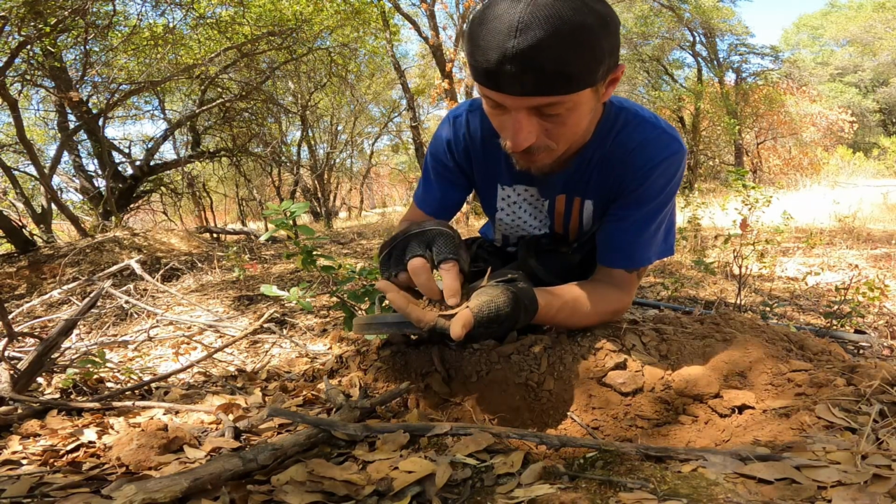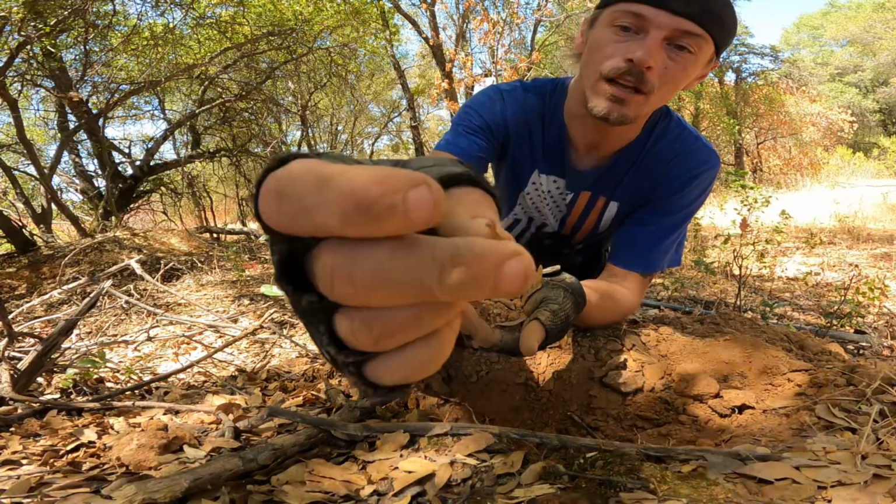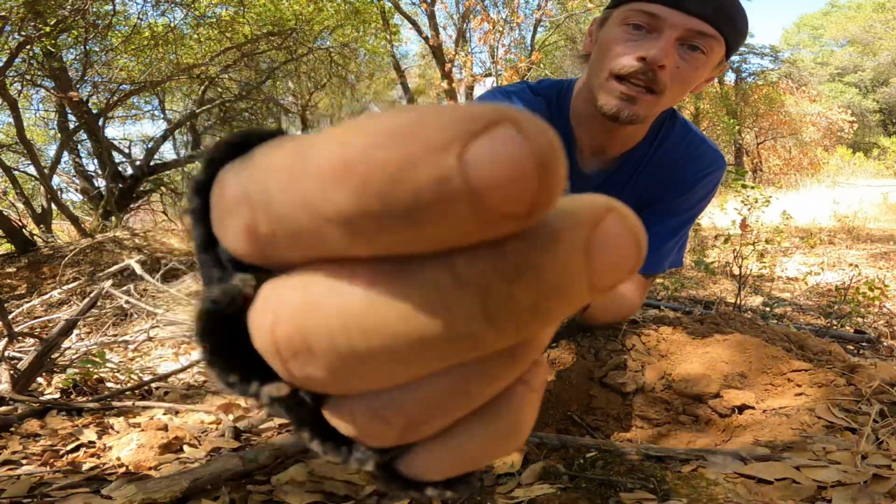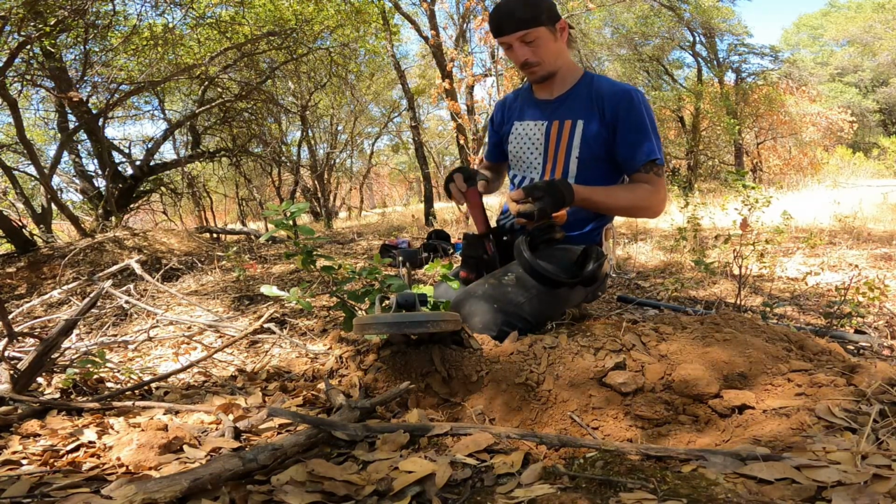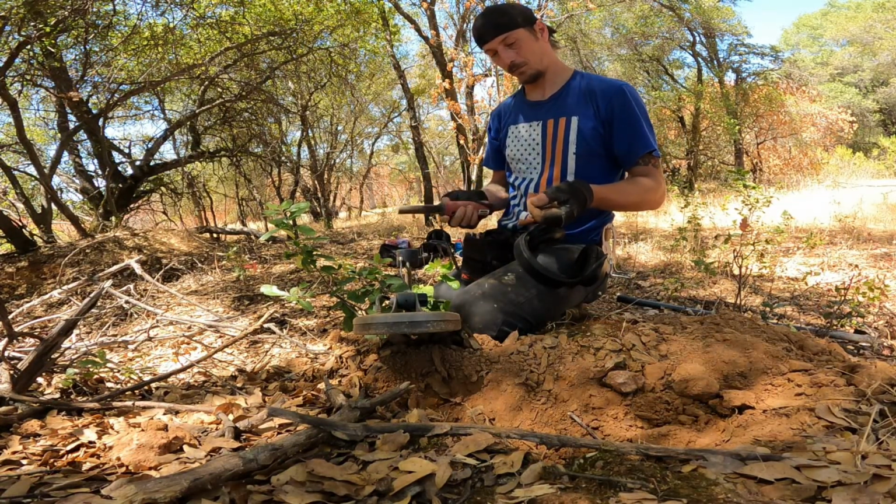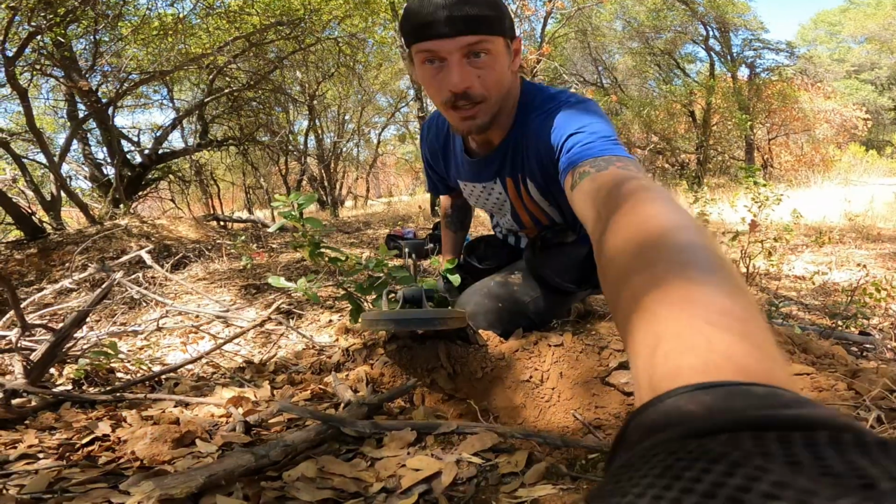And I think I just found it. A boot tack. Tiny boot tack. Alright, so we got a boot tack. Must not have caught it with the magnet. Alright, we'll keep on checking.